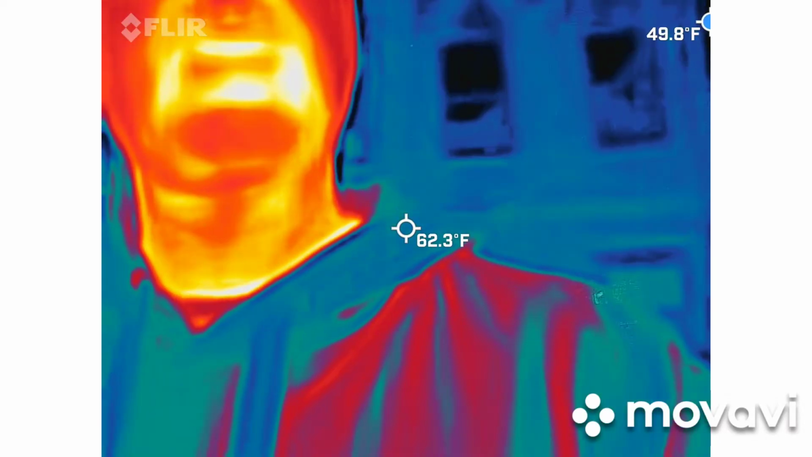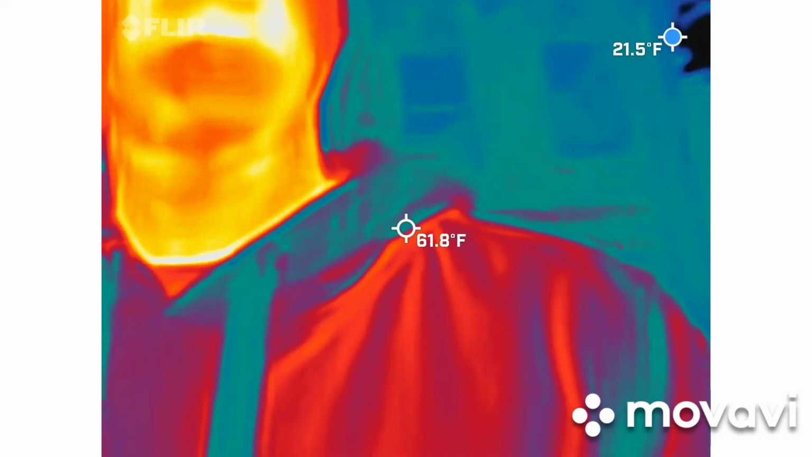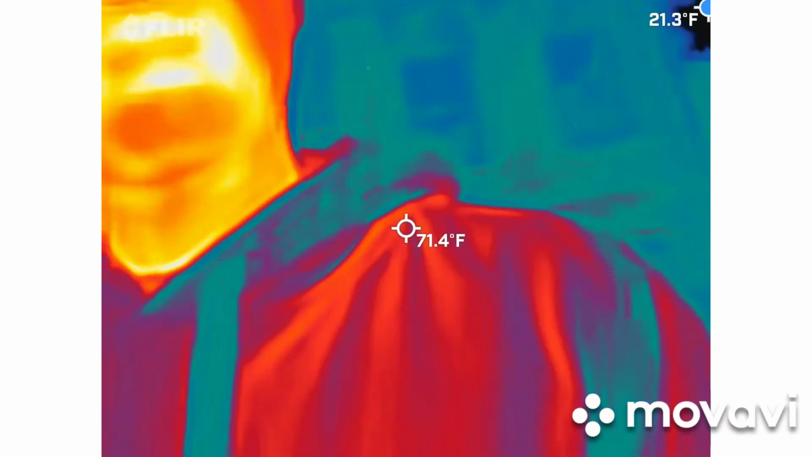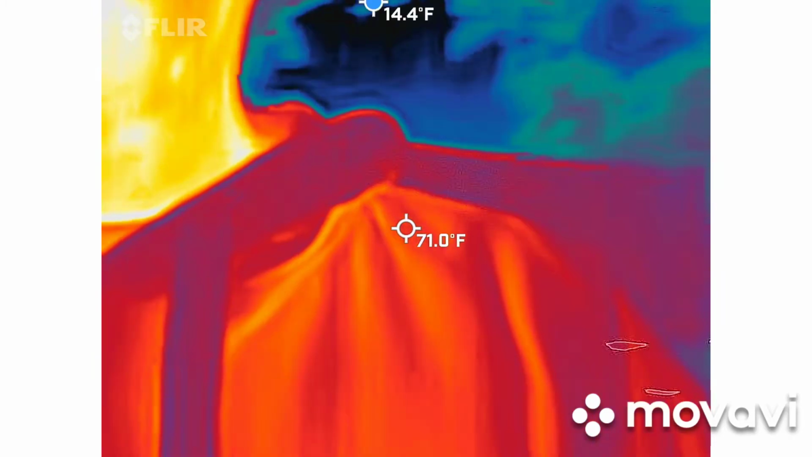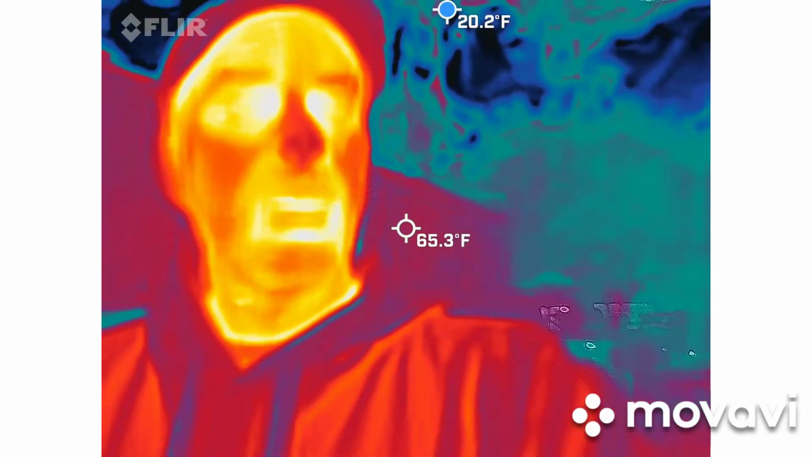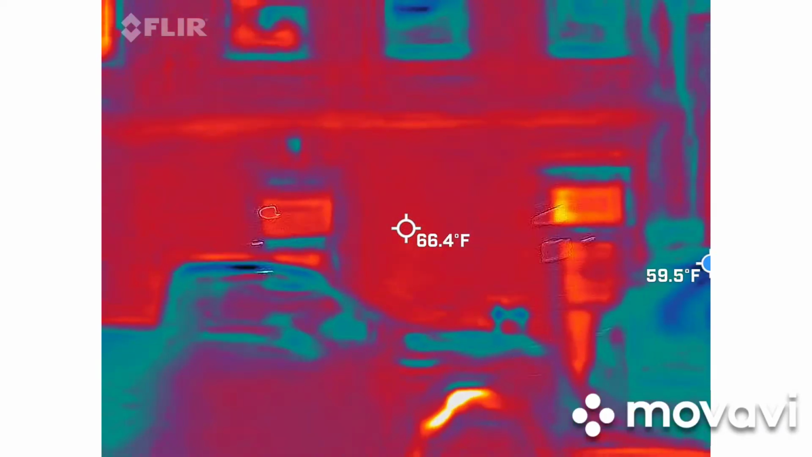It's set to white hot, black cold. The reason for that is we want to be able to see the black and blue pieces move on their own. That's really what we're looking for with this camera tonight, those pieces to move on their own. We're always going to have somewhat blue or black in there, and I'll back up so you get a little more background. But when I'm removed from the frame, that red, orange, and yellow is going to go somewhere else.